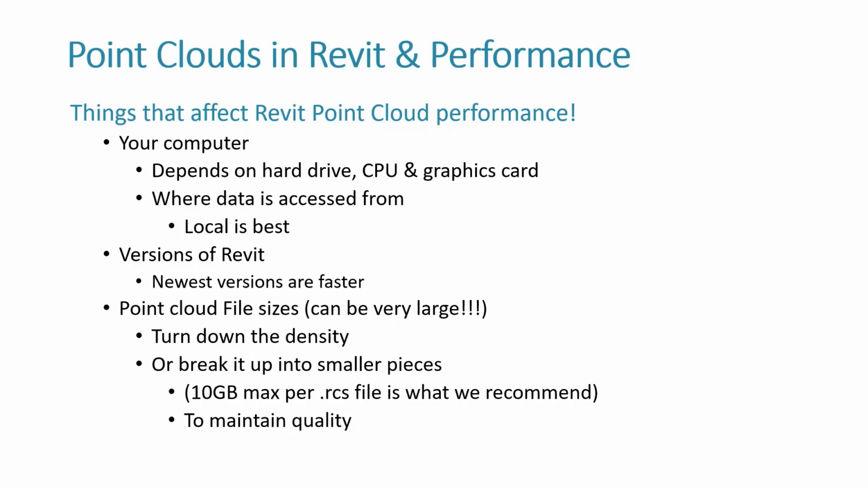This depends, of course, on your computer specs, your hard drive. Are you using an SSD or an HDD? If you're using an SSD, it's going to be a little better. If you're working off of local, it's best because then you're getting the fastest connection possible. This also depends on Revit.